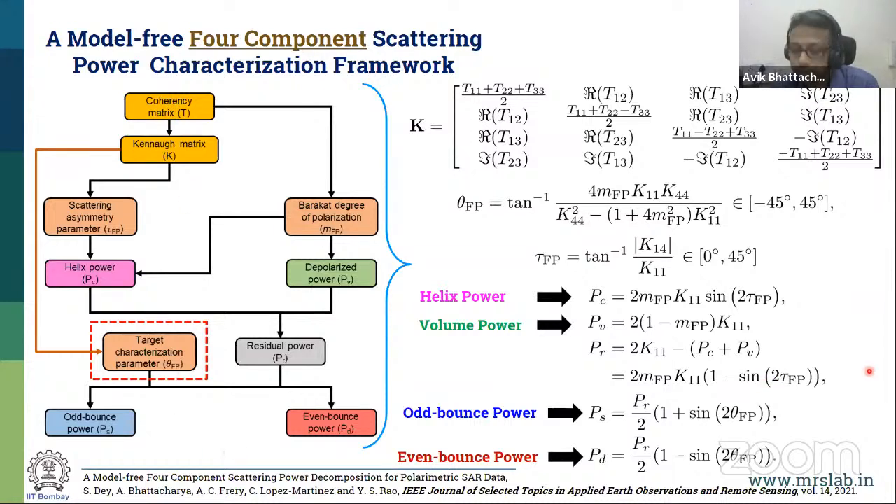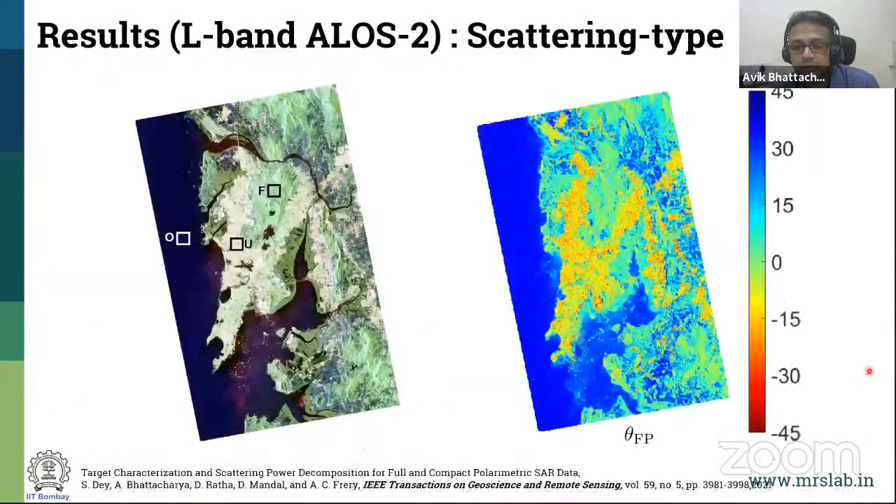There is no branch. How it looks like, this looks like something like this. Again, similar to what you have seen before, the scattering type mechanism from theta FP, which corresponds to minus 45 to 45. 45 is trihedral, this is dihedral. Yes.